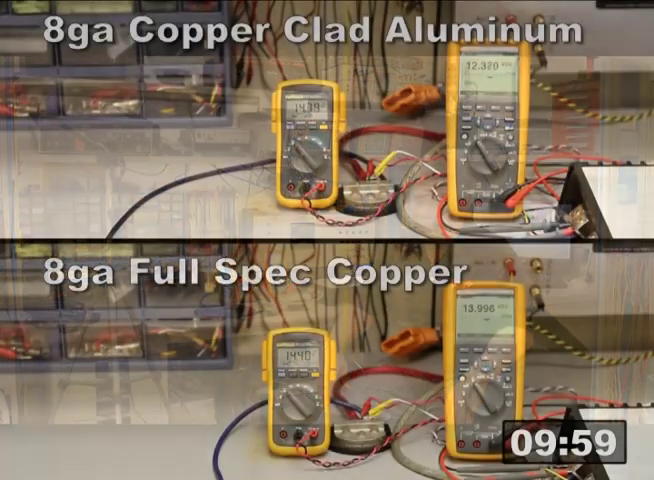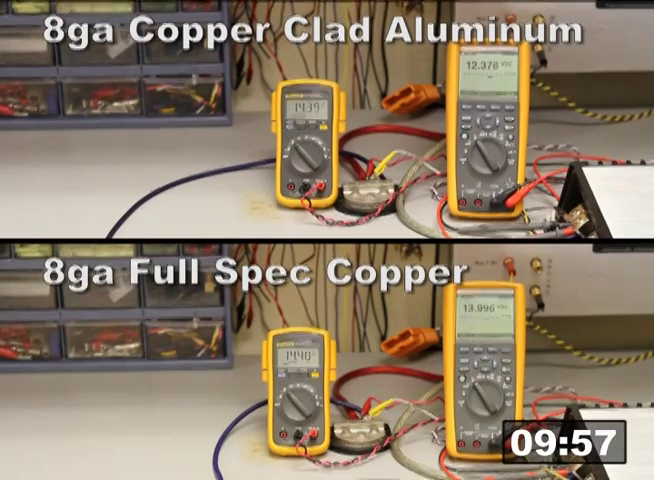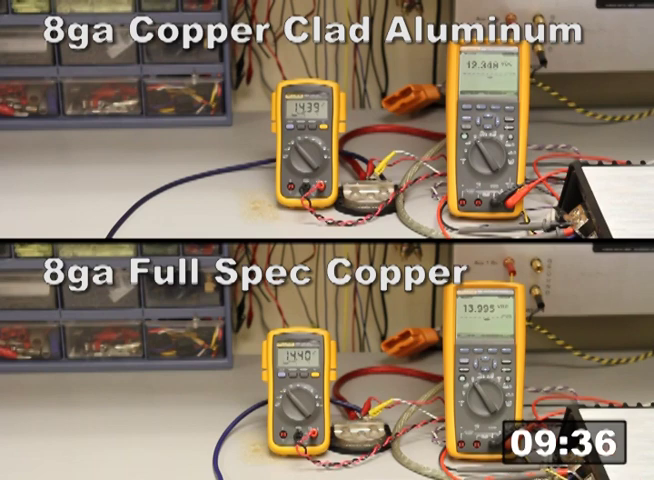Folks, I'm telling you right now, if you know what I know about wire, you won't use that wire. Okay, so here we go. We're testing 8-gauge copper-clad aluminum versus 8-gauge full-spec copper.